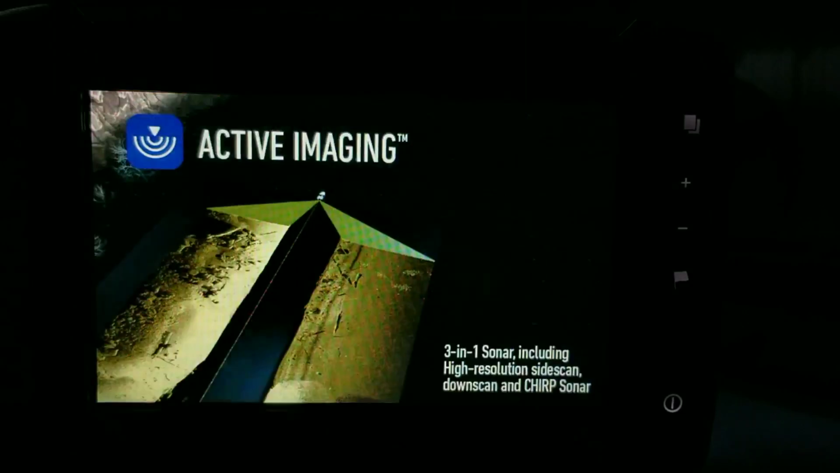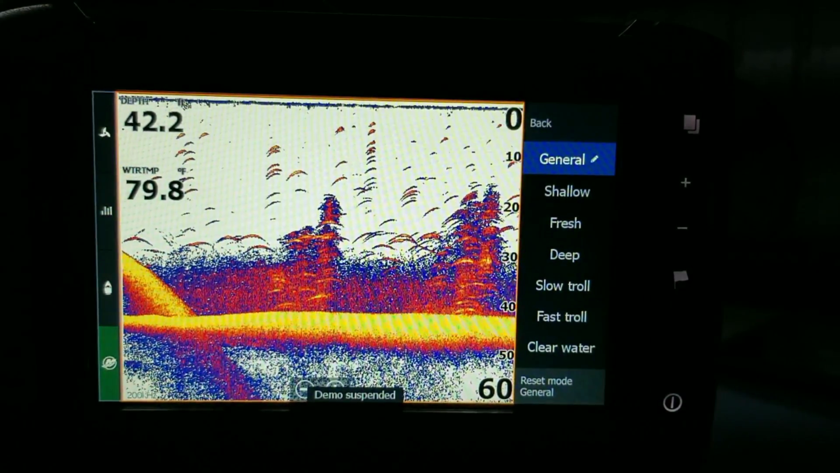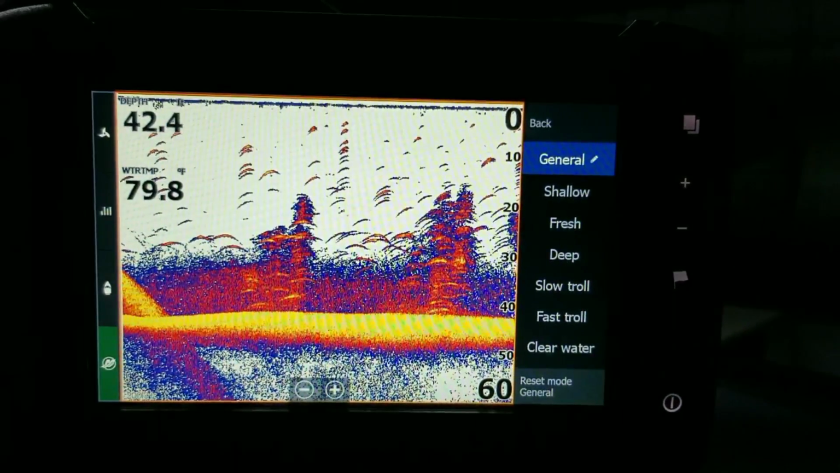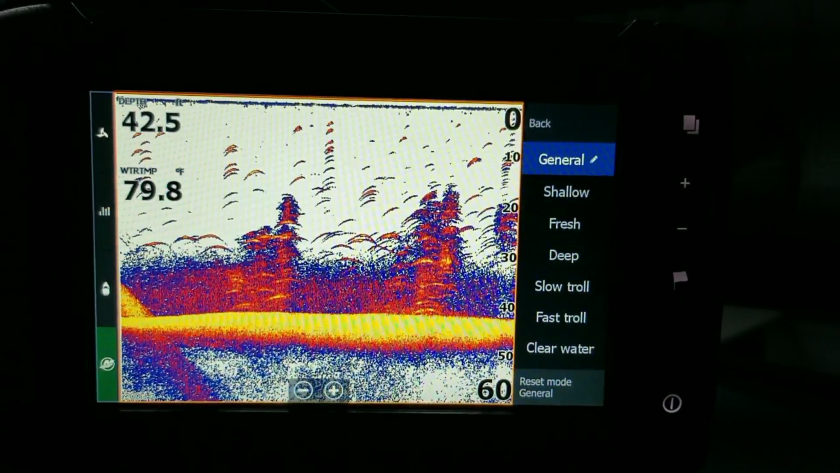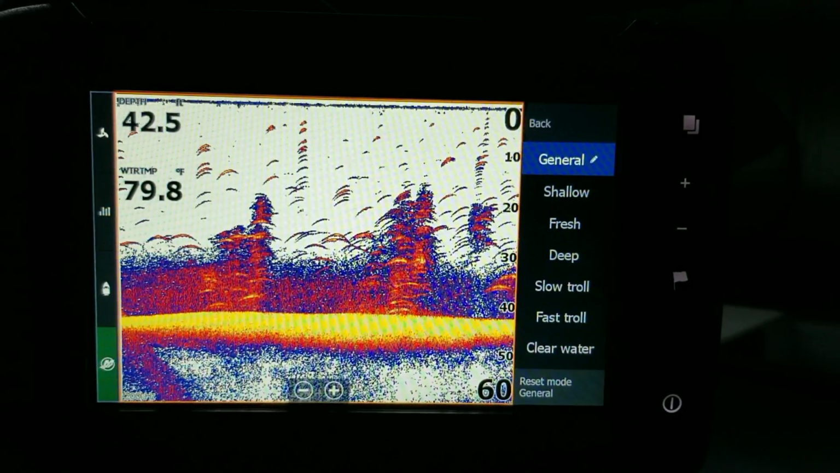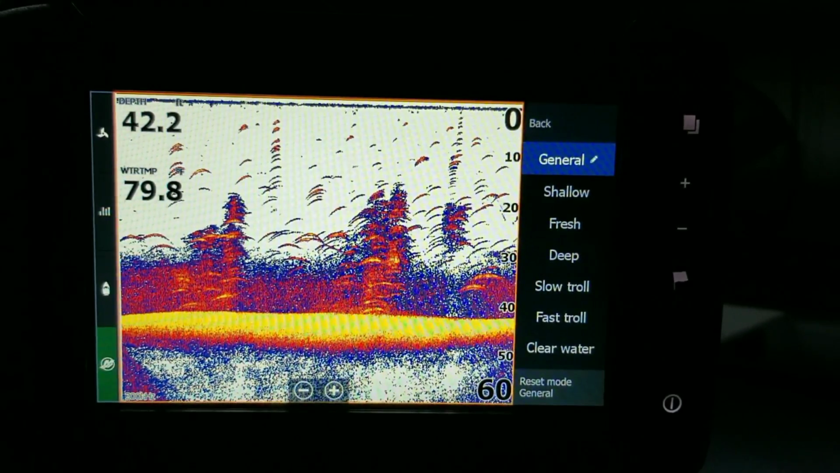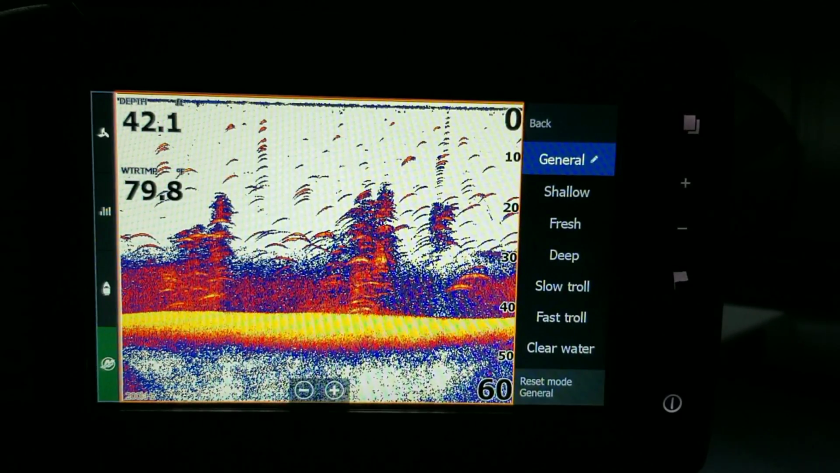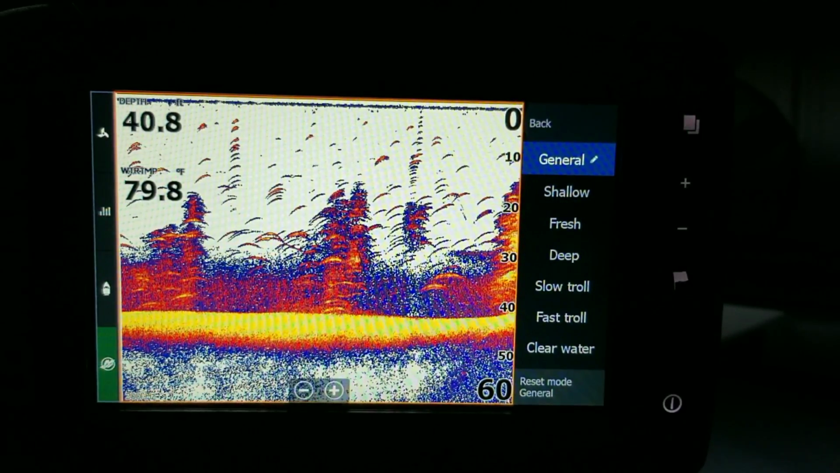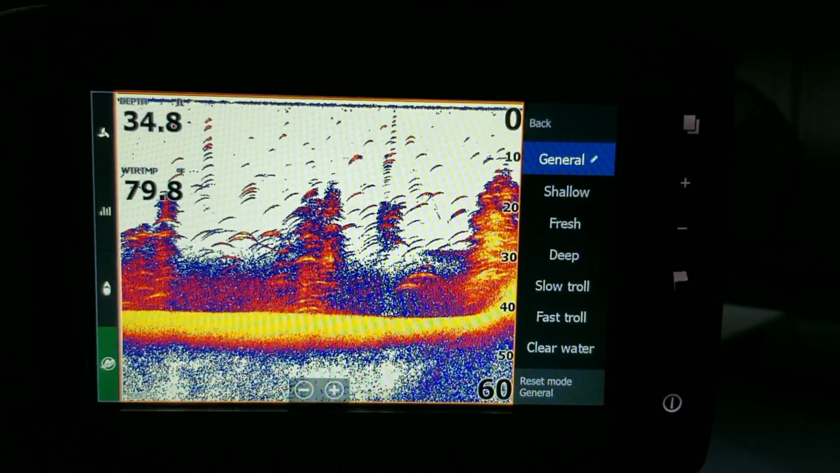But you've got a lot of other stuff you can do. So we're going to come right here. We're going to go to the mode is in general. But you can also do preset stuff. So if we're in shallow water, it's going to bring that frequency way up. Fresh water, it's also going to do a higher frequency. Deep water is going to do that. Clear water, fast roll. It's basically calibrating your sonar to what the engineers at Lowrance and the pro staff at Lowrance and all those folks have figured out is the best possible setting for these conditions.